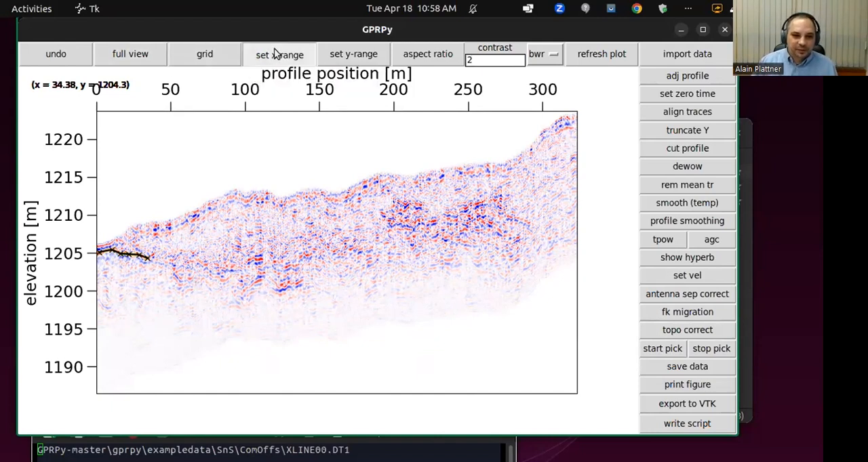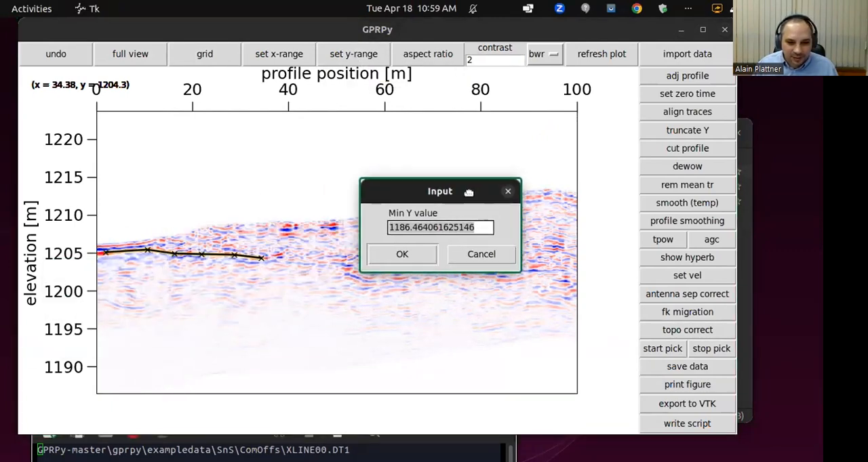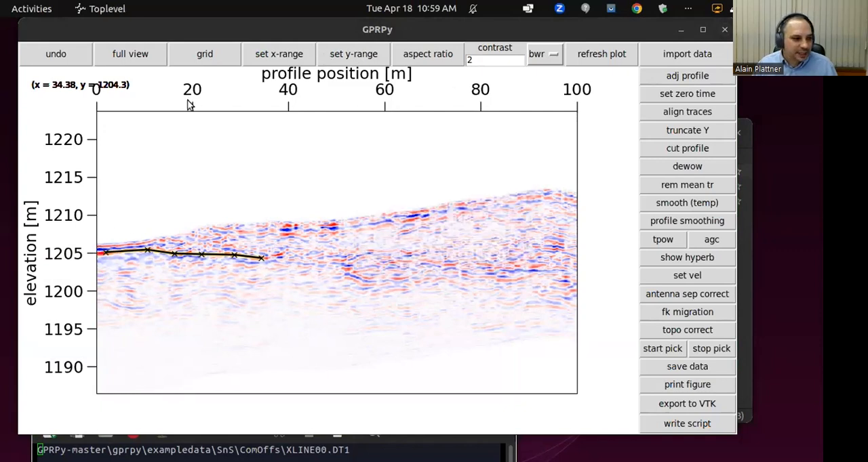So maybe we want to zoom in a little bit. Say we want X between 0 and 100. I didn't move over the box that just popped up, but I hope you can imagine that that's what I did. I can quickly move it over, and maybe also do this one here between 1195 maybe, and let's say 1210.